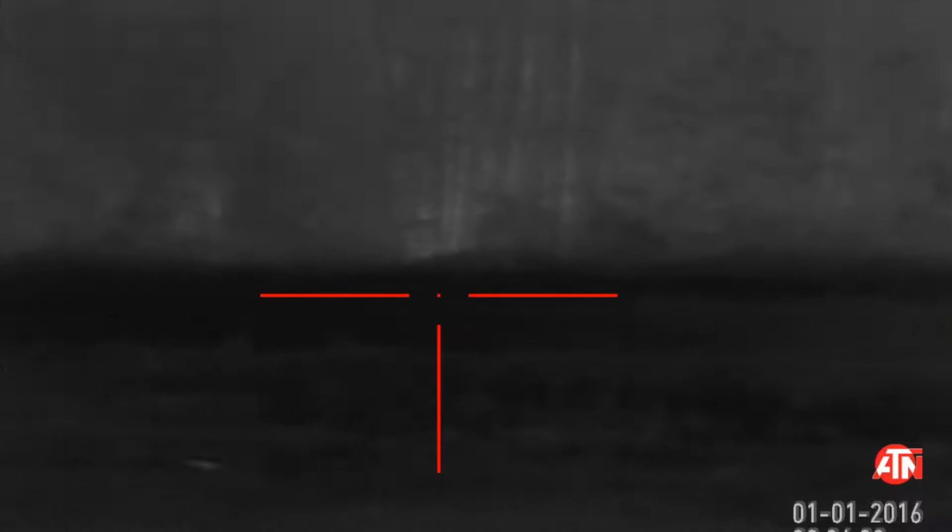Alright guys, so we had a raccoon come in. We let him go, hoping that we could try to get a coyote to come in because it was early in the set.